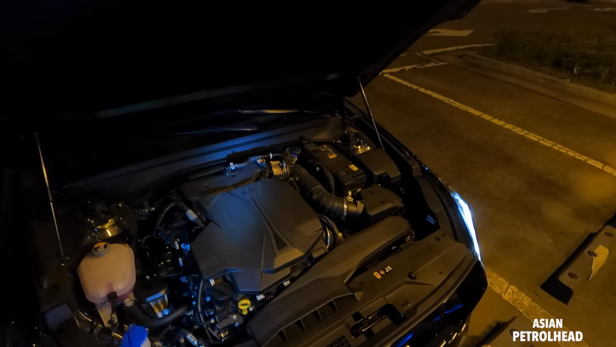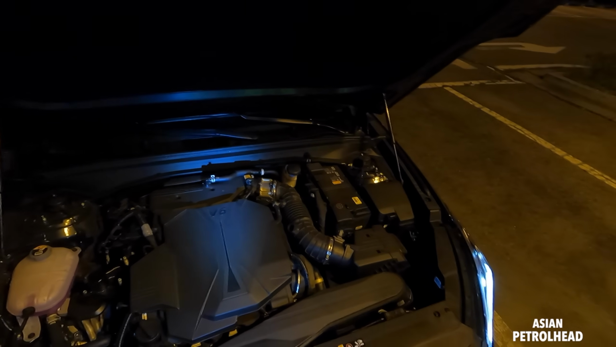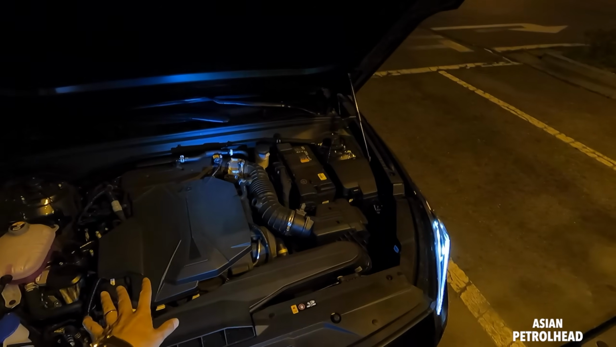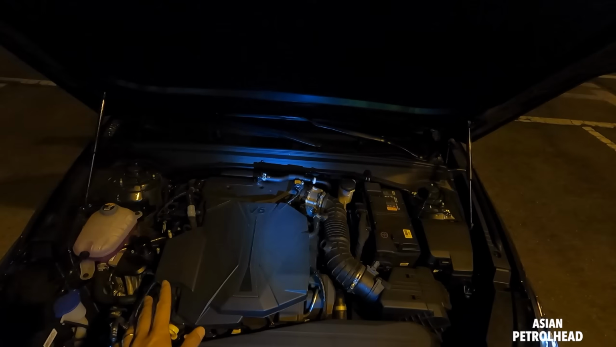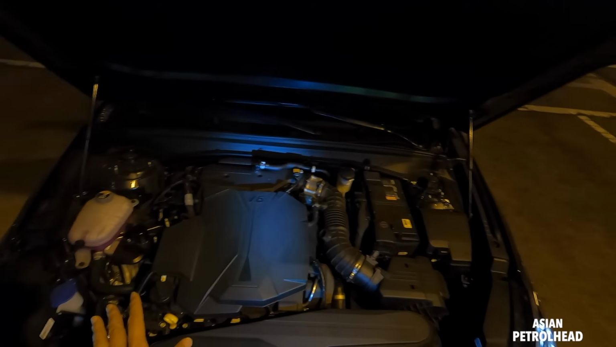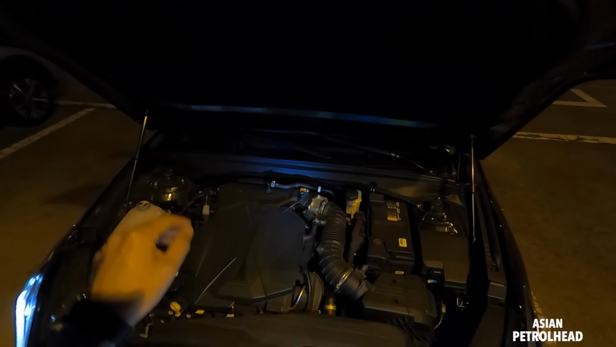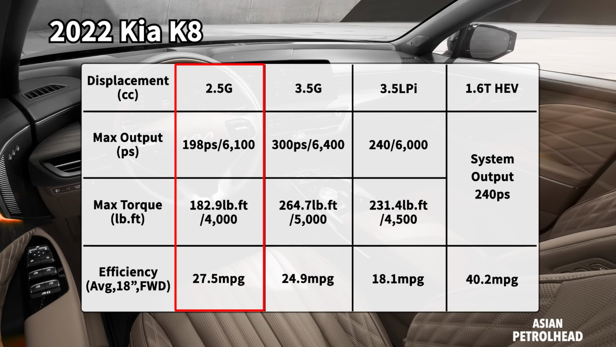It's also featured in all-new Kia Carnival or Sedona. I like this engine. Mated to 8-speed automatic. I'm going to tell you about it, but it actually has a 2-chamber to ensure smooth power delivery. Okay. Can also get it with 2.5 liter 4-cylinder, 3.5 liter LPI or 1.6 liter turbo-based hybrid powertrain.